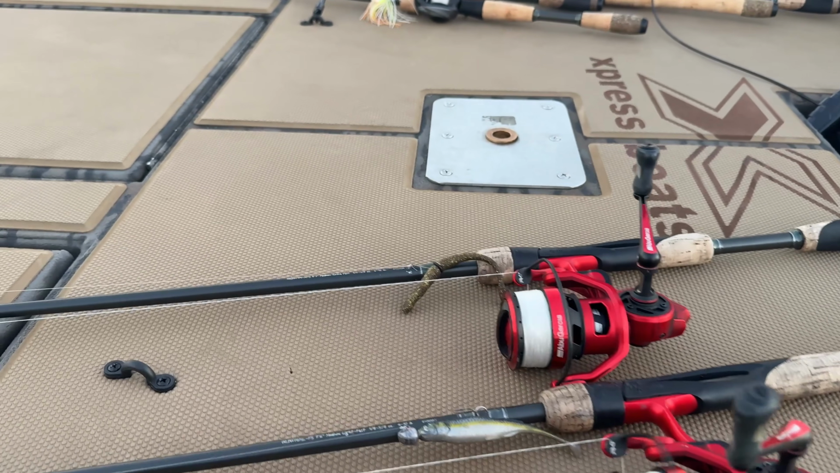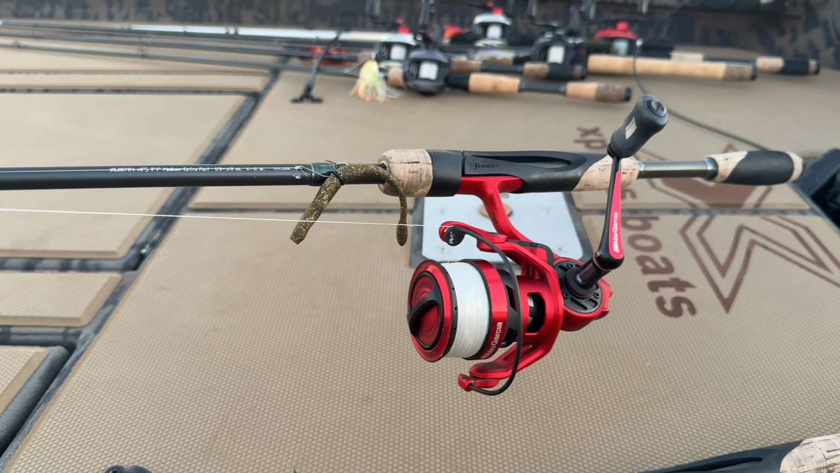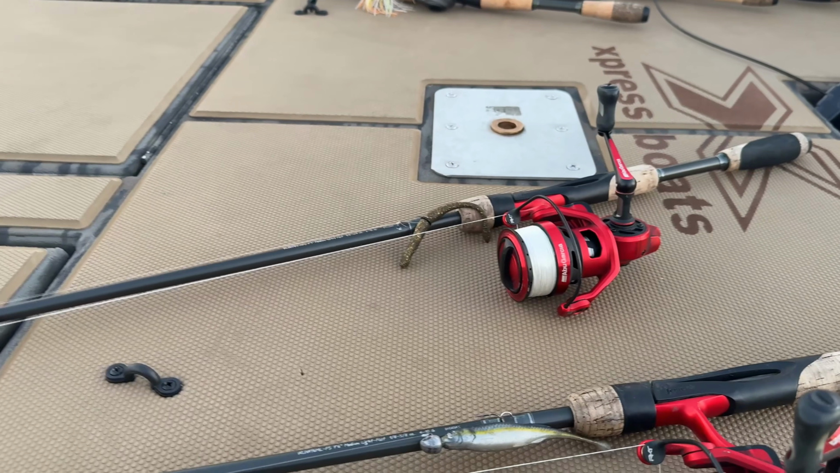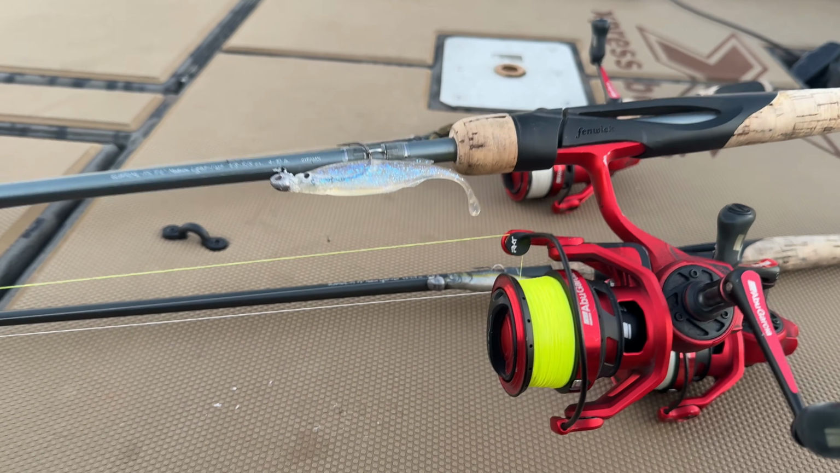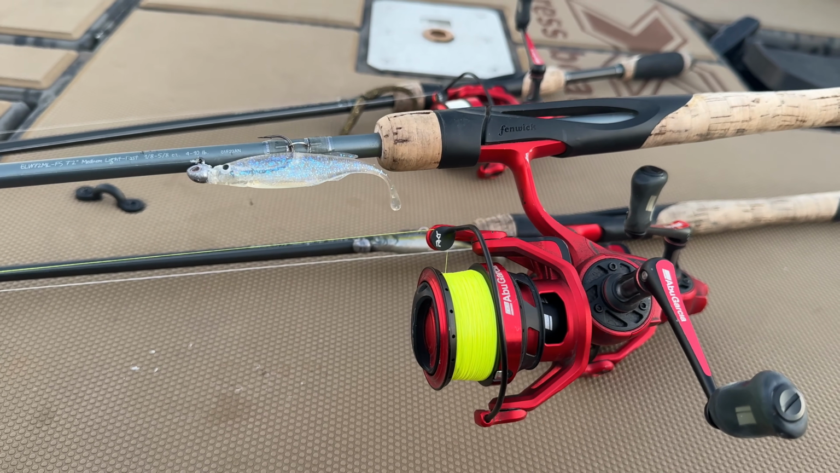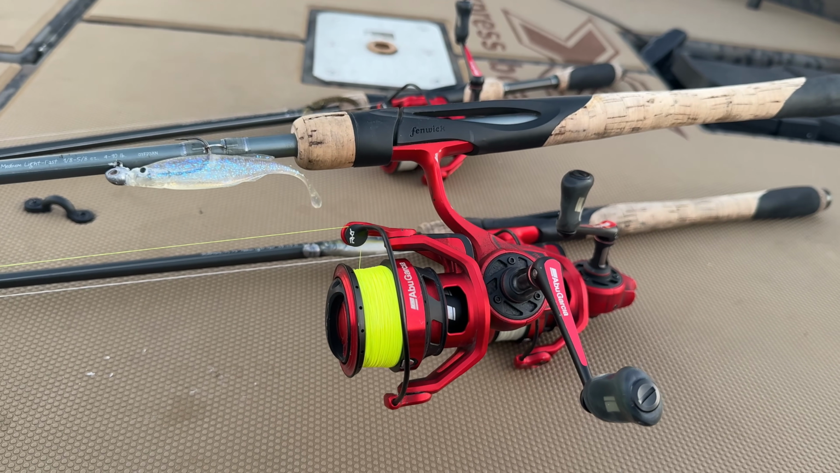I've been using the prototype last season. This is on my Nico, and it's for Nico rigs, wacky, real light jighead minnows and stuff, those 1/8ths, 3/16ths, 1/16ths. I really like that line. It casts really, really well and handles well, so it gets it out there. Using the Rocket, I do like that for the forward facing. I can burn it back in.